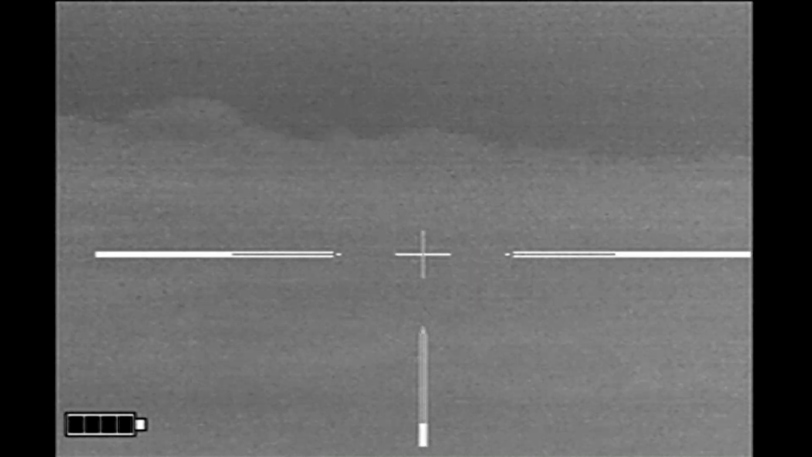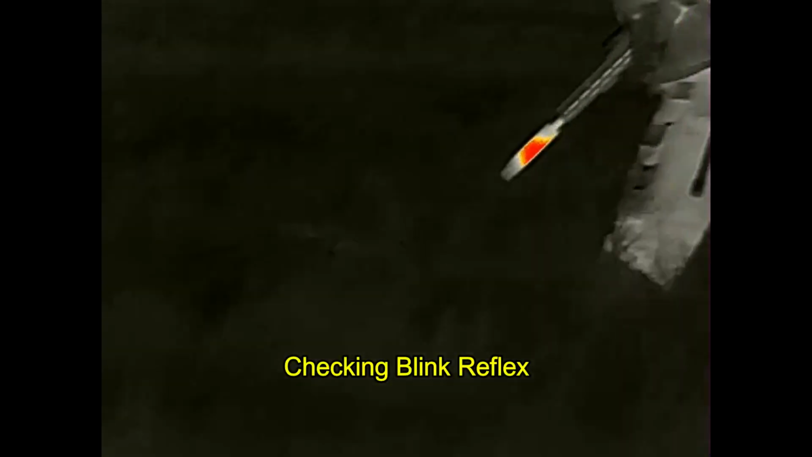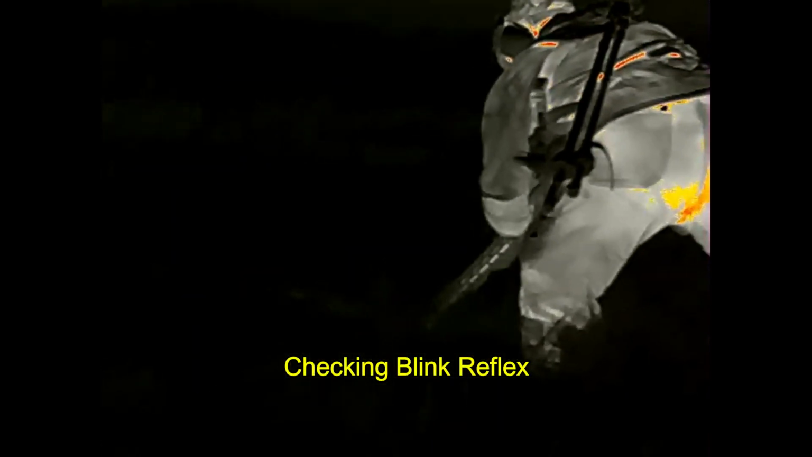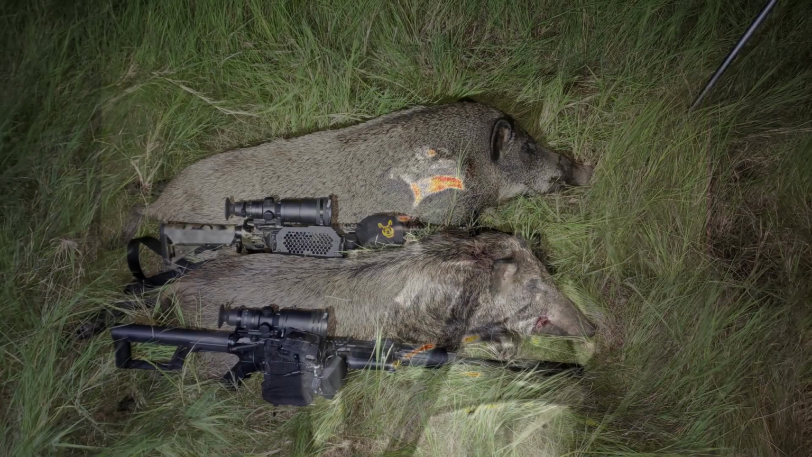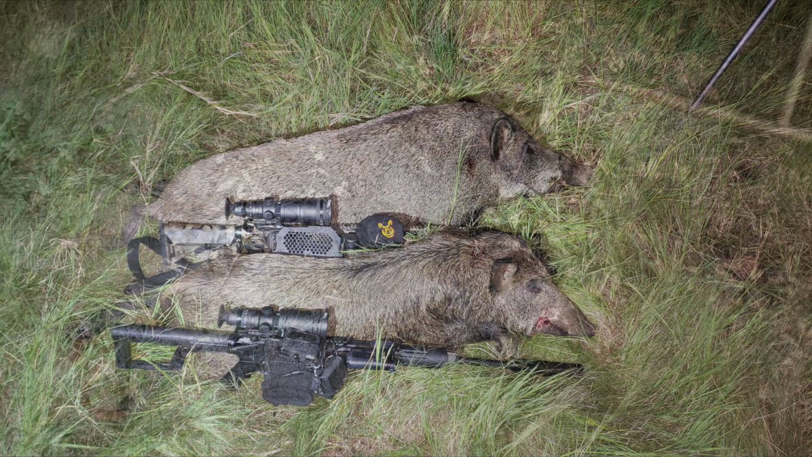Safe. Safe. I haven't been seeing hogs doing much rooting of late, but they were certainly doing some rooting here. And here I'm walking up to once again do the eye touch, this time on the sow that I put down that was moving around quite a bit. I touch the eye. She doesn't blink. She's dead. So we came away with a 180-pound sow that turned out to be pregnant and a 90-pound boar.